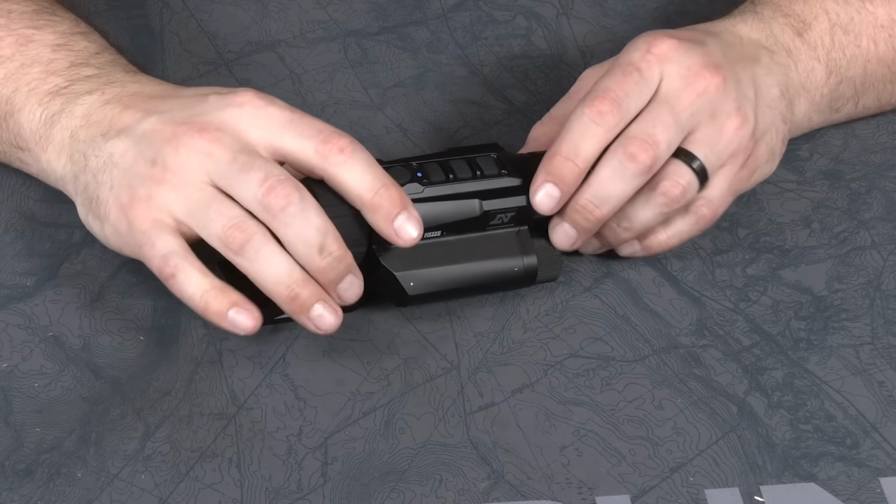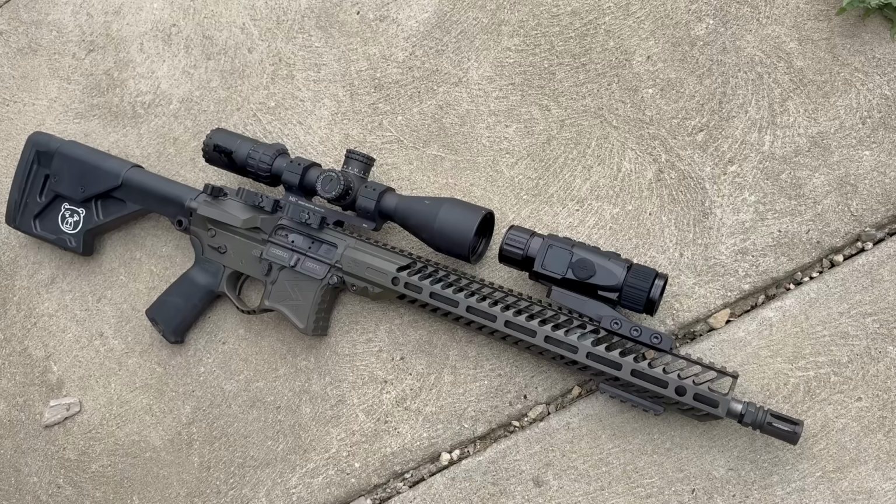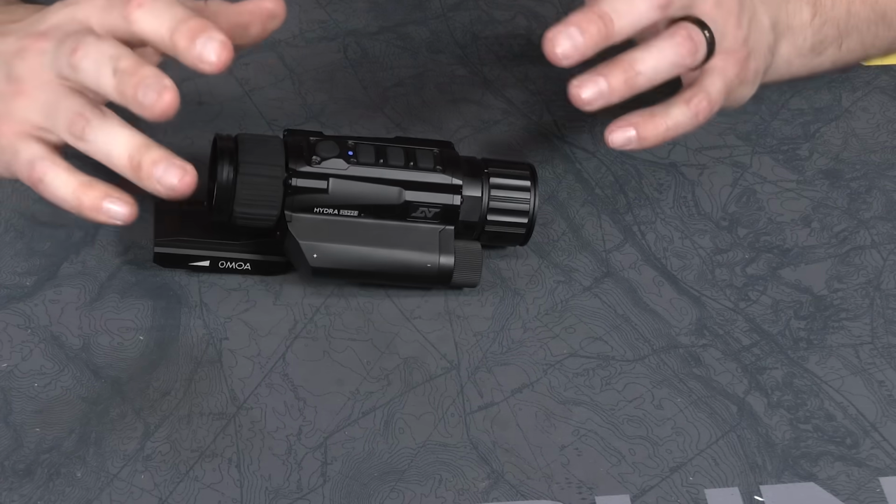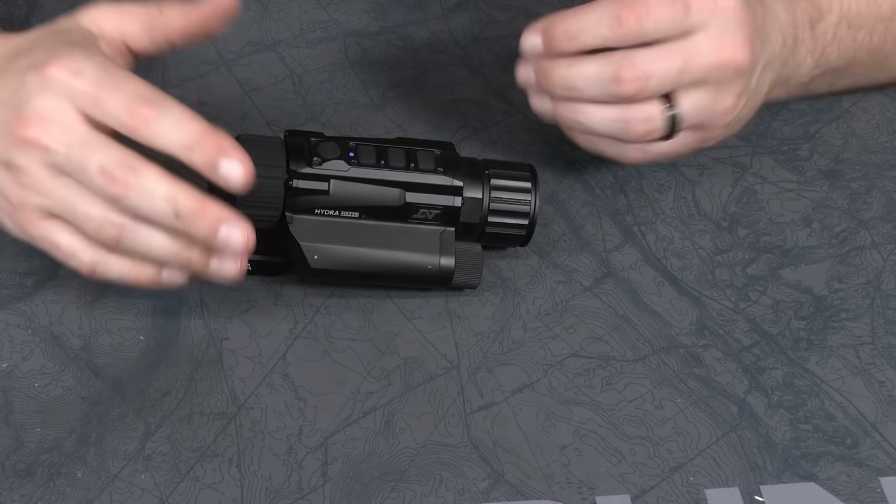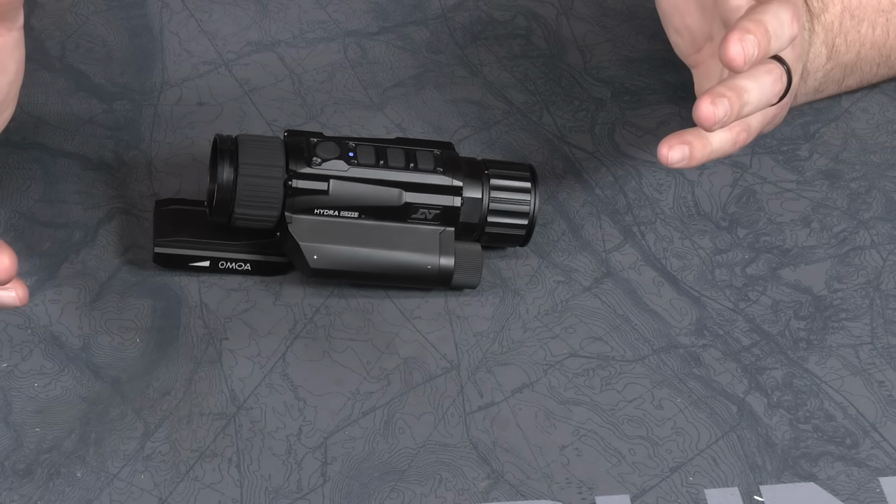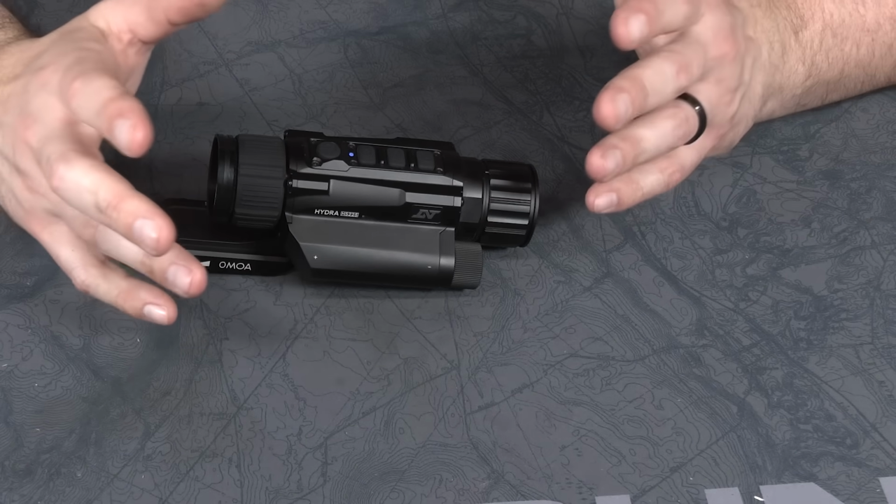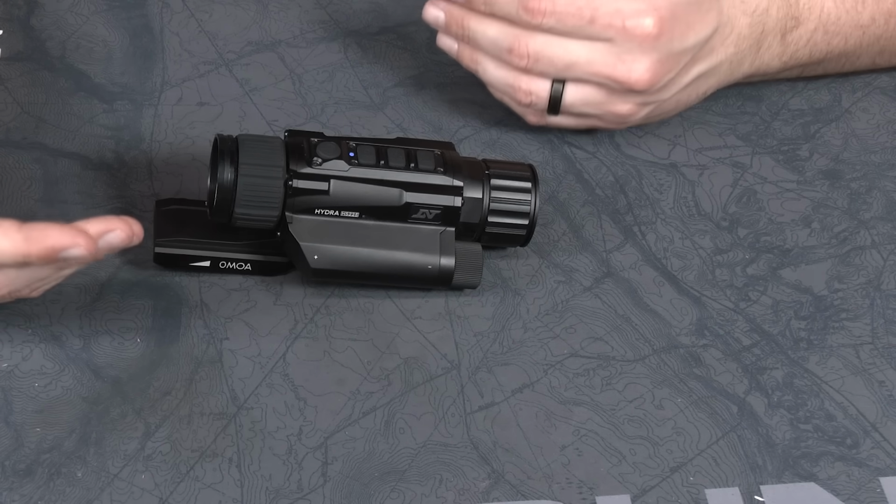And what that means is that you put an LPVO behind this, and you can see that this already takes up a pretty decent footprint on your rifle. Putting an LPVO behind it, I simply do not understand why somebody would do this. It has the capability to do it, and as far as I can tell, all it does is move the menus into the center. I don't know why you would do this, especially with the resolution of this optic being as good as it is.